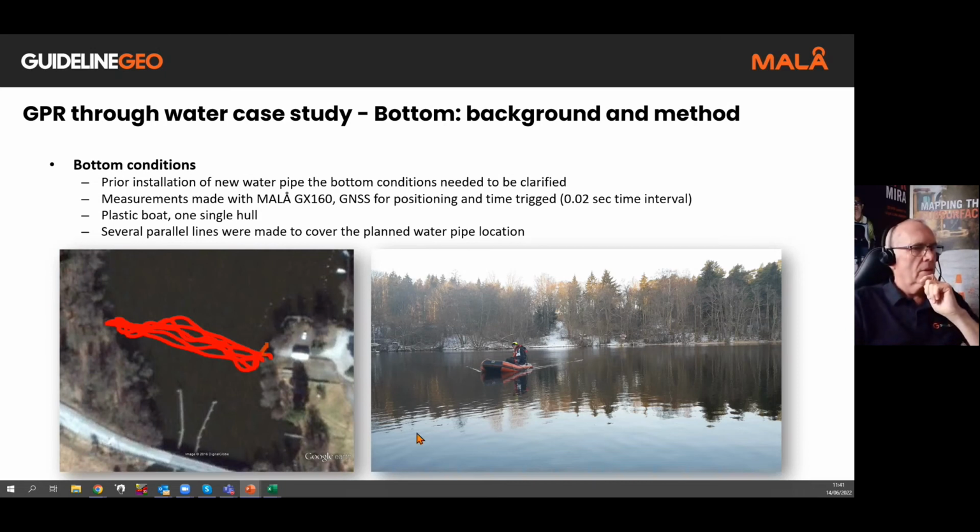In this case we used a Malå GX 160 megahertz antenna because of the deeper depth than in the first example. Again, time triggered at 0.02 with the aid of a GNSS for positioning.